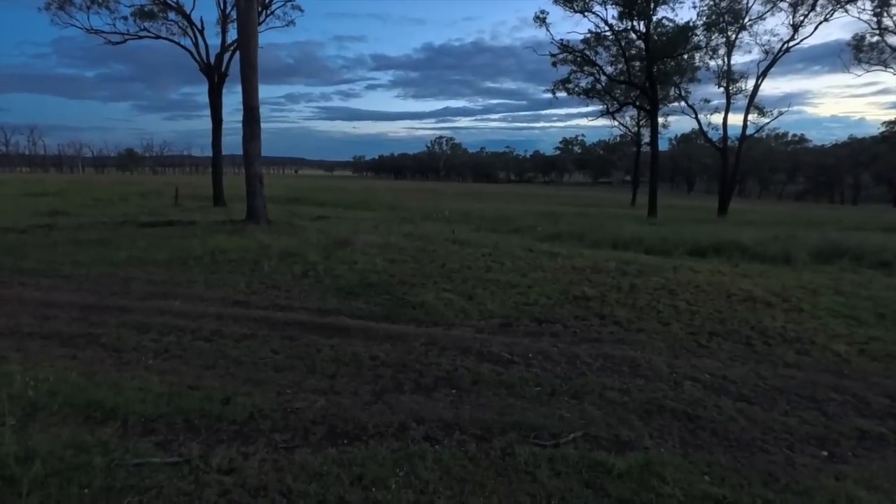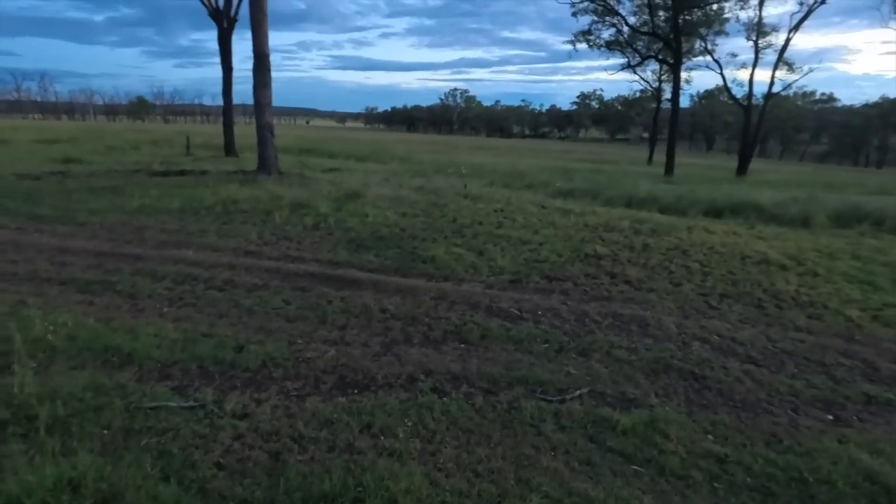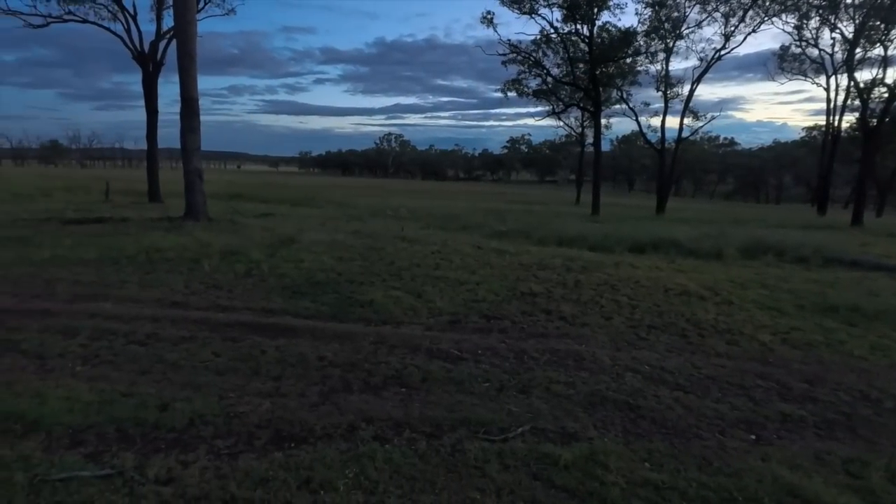Don't know whether you'll pick it up on the camera. There's a whole heap of crows carrying on over there. Don't know whether they've got a dog or something there they're barking at. But there's a lot of them and they're getting pretty excited.